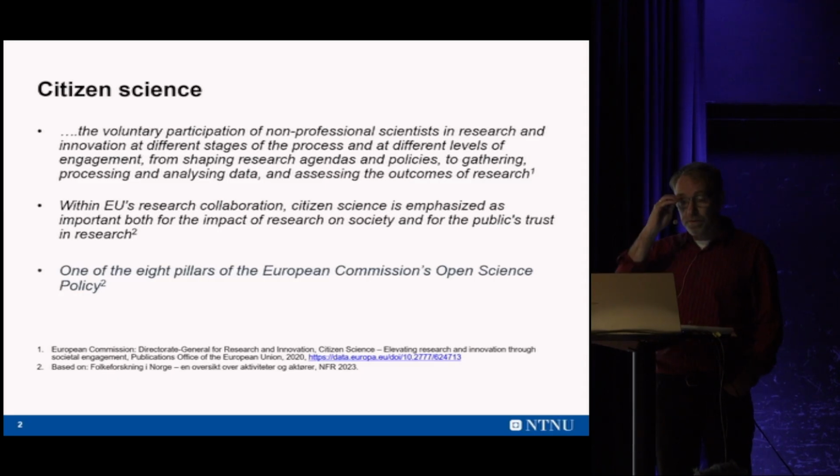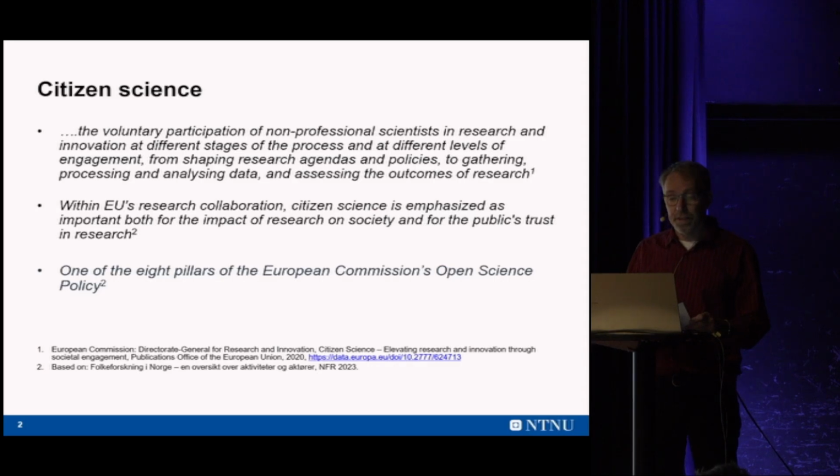According to the European Commission, Directorate General for Research and Innovation, citizen science is the voluntary participation of non-professional scientists in research and innovation at different stages of the process and at different levels of engagement, from shaping research agendas and policies to gathering, processing, and analyzing data and assessing the outcomes of research.